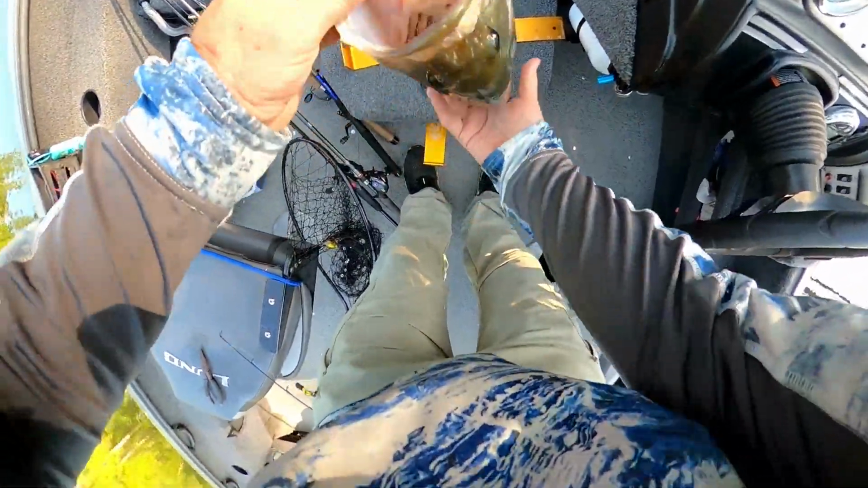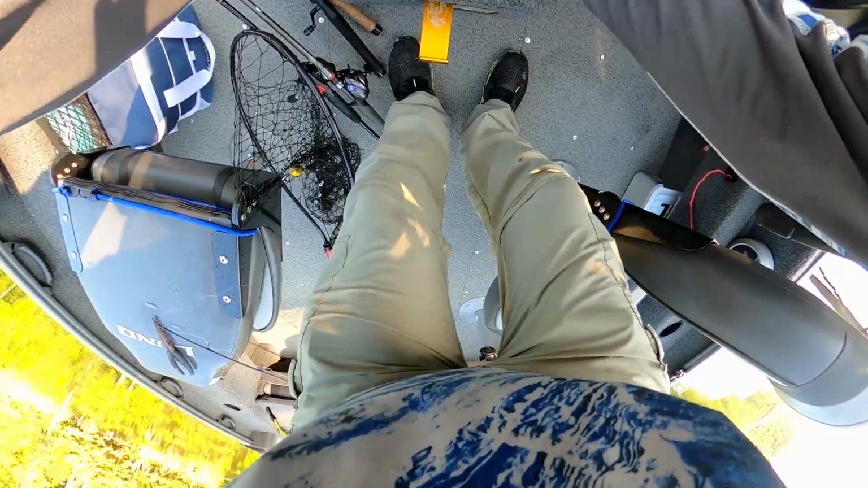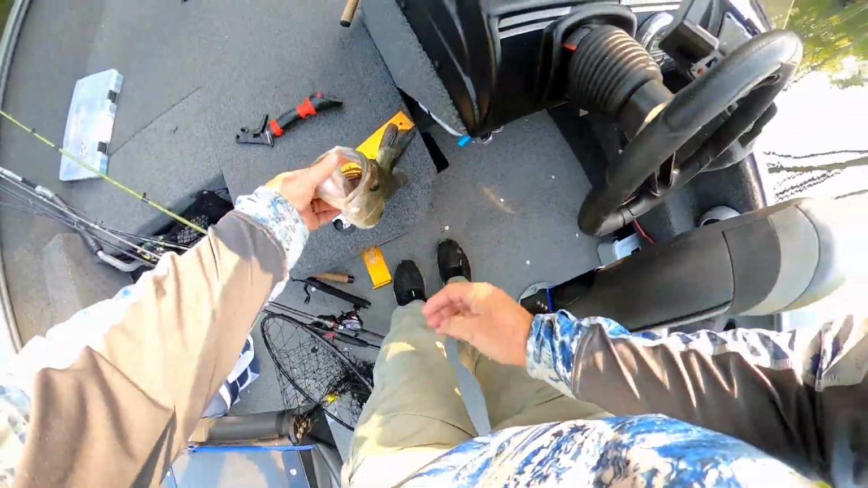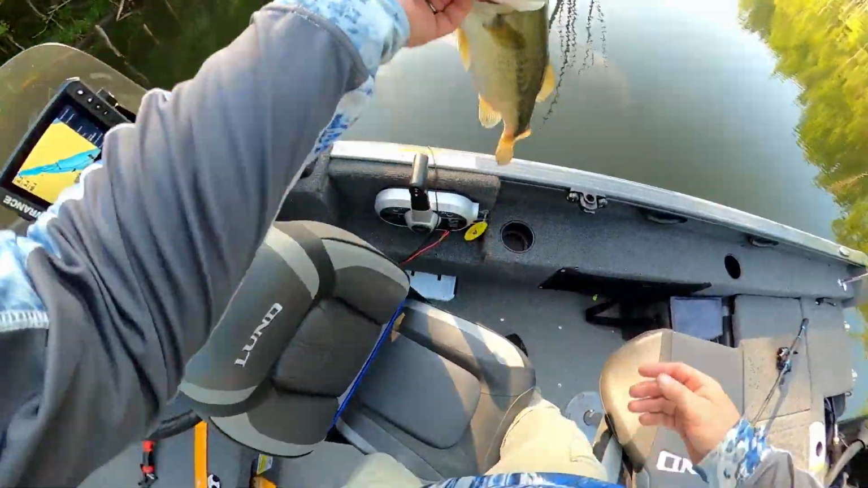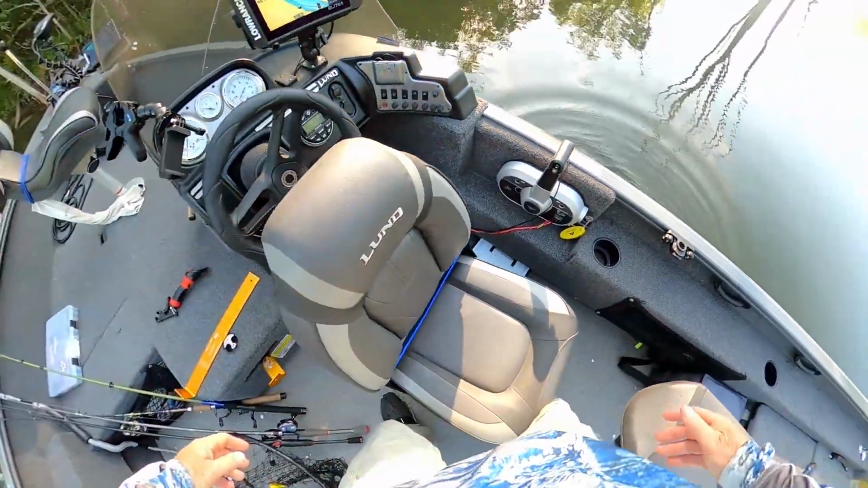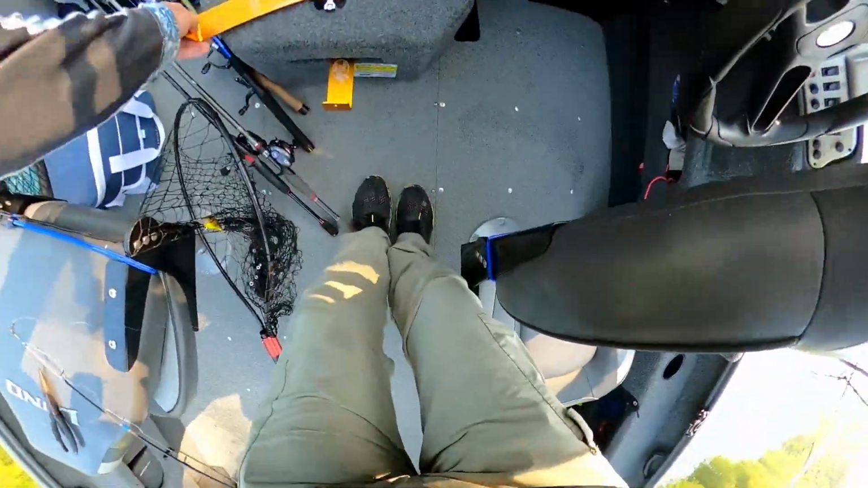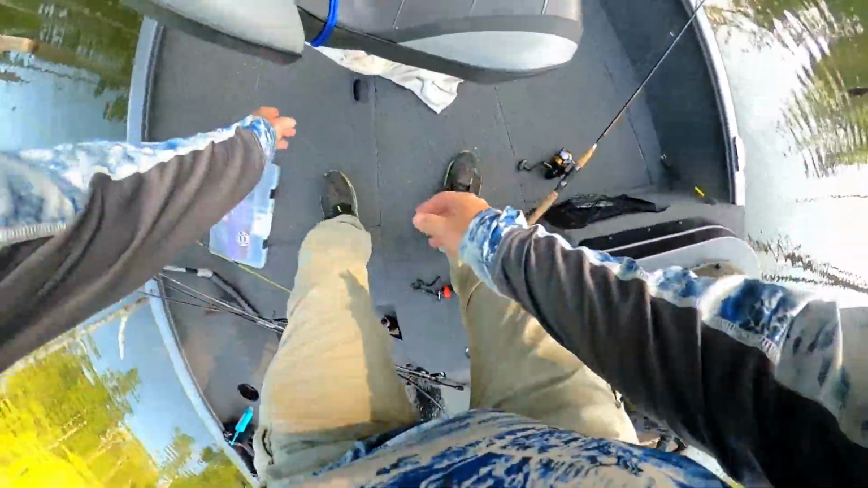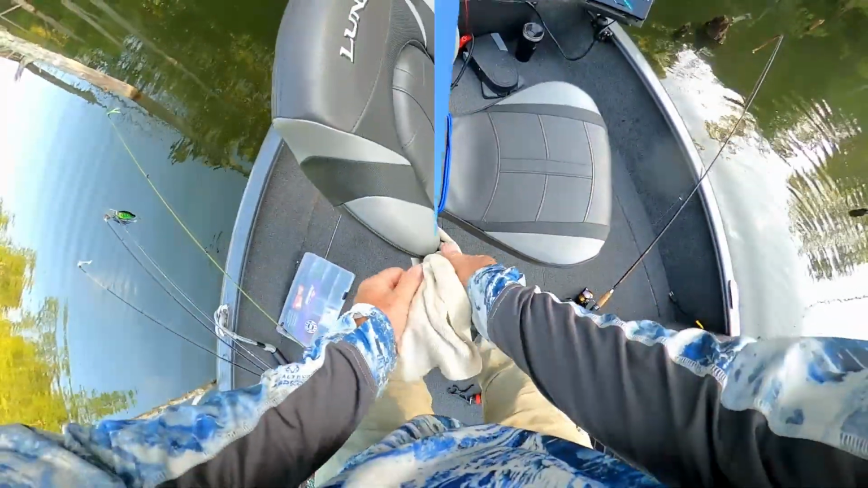I don't think you're a giant by any stretch. We're going to say a little over about 17 and a half. I got to say, that was pretty stinking cool to see that fish come and hit it and then feel it hit it. Man, that was nice.